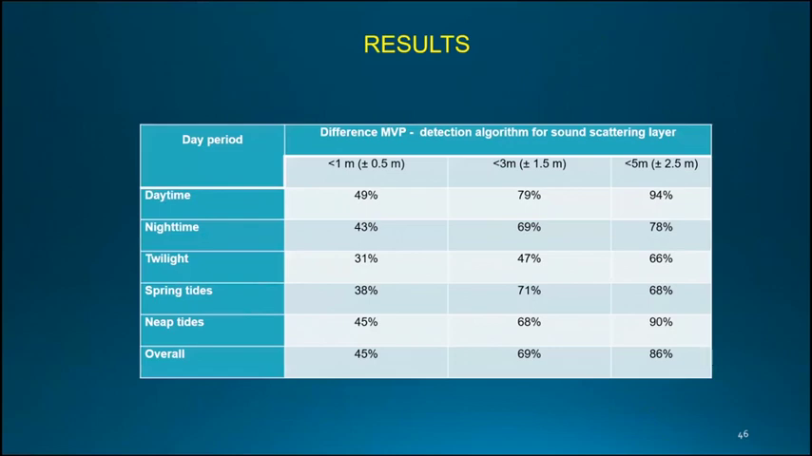We didn't see any significant difference during the spring or mid tides. During the spring tide, we were supposed to have more intense internal wave activity, but since that part of the survey was conducted away from the south banks, we didn't notice any significant change. As we increase the confidence interval, we find that for 1.5 meters away from the truth, our result increased by 50%. And up to 0.5 meters beyond the truth, our results are increased a lot. But it's still not good enough, especially at night time.